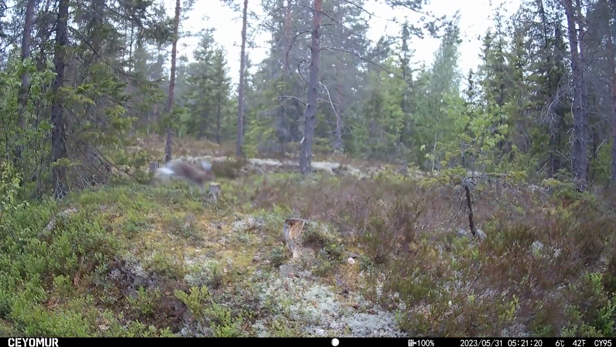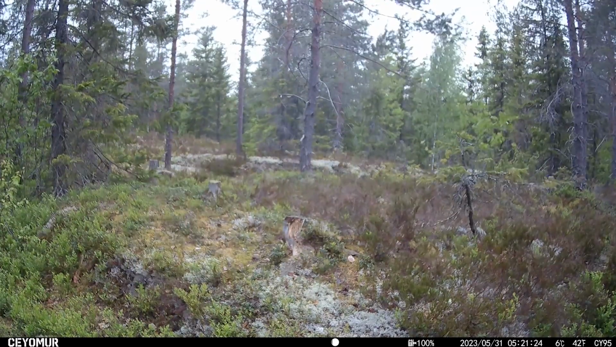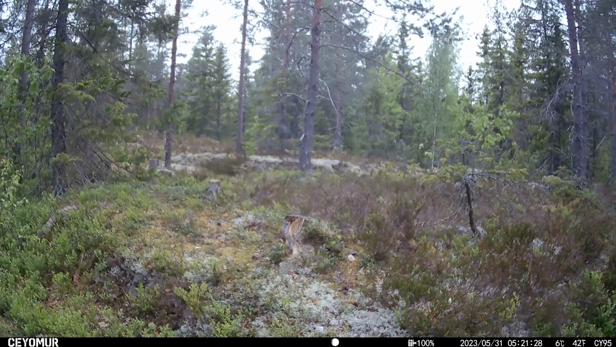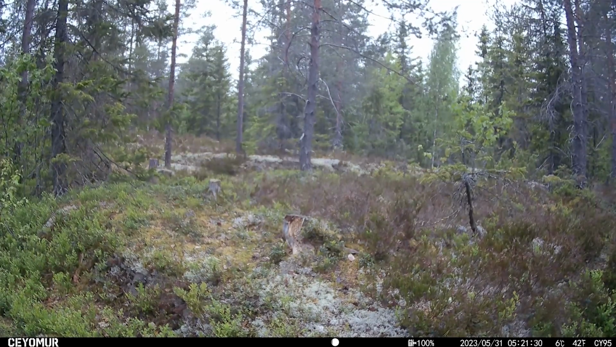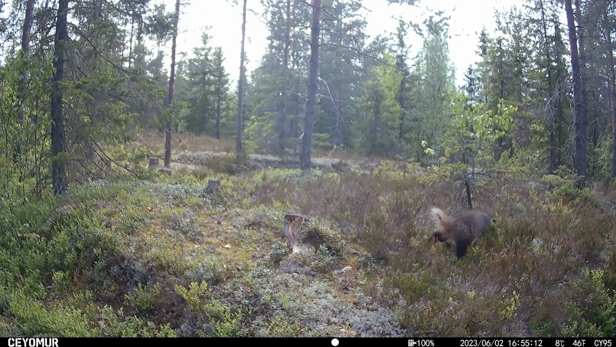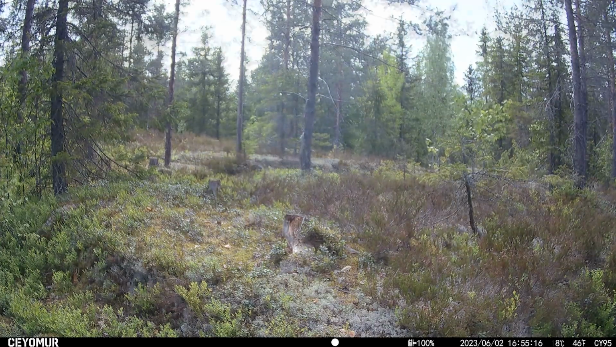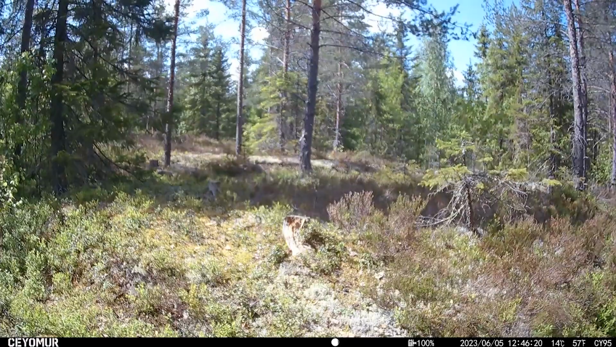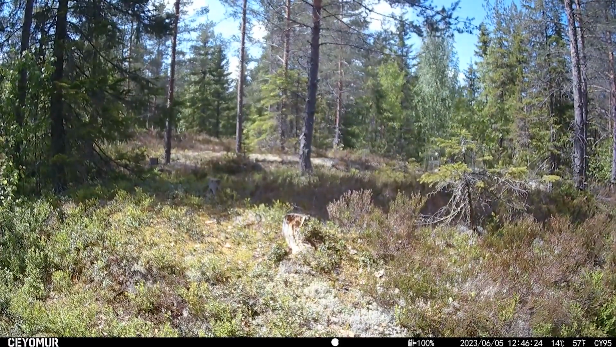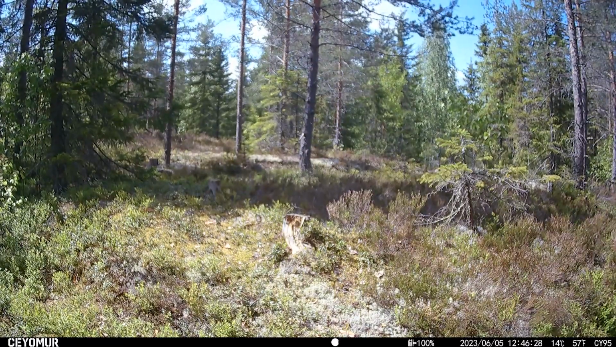And here is a hare, and by now, in May, they have their normal brown coats, and they've lost their white winter coat. And the badger coming through again. Everyone looks thinner in the spring after that long winter. Now we're into June. I can hear some sort of thumping, and perhaps that's pecking from the woodpecker trying to get in, and in doing so damaging the side sensor.